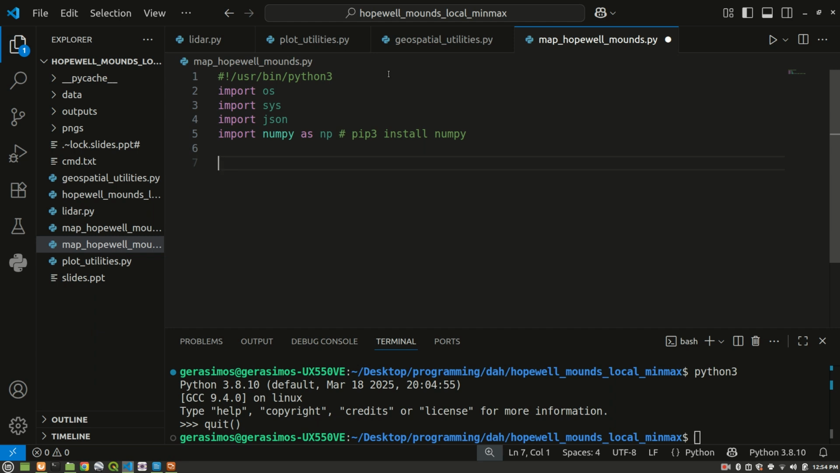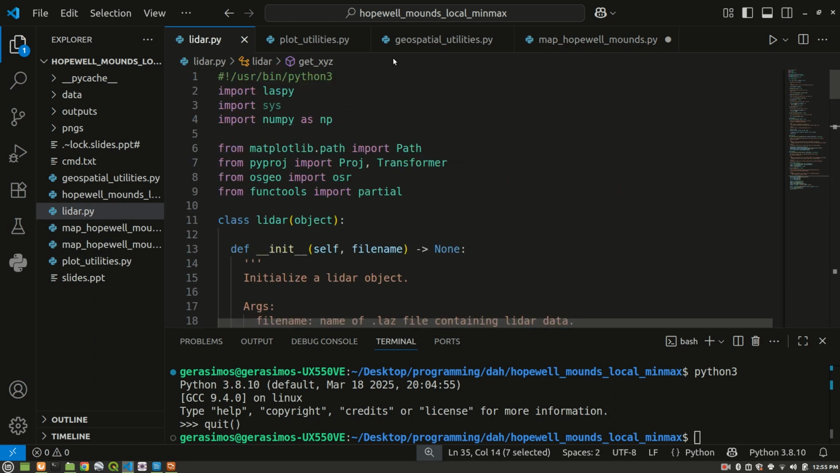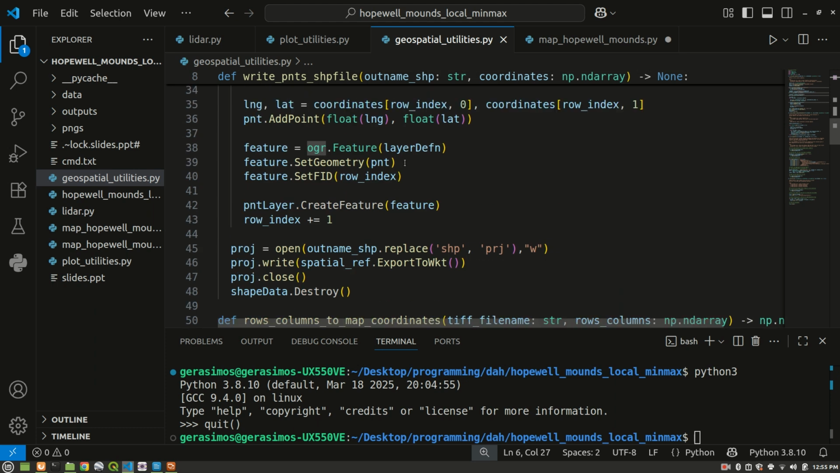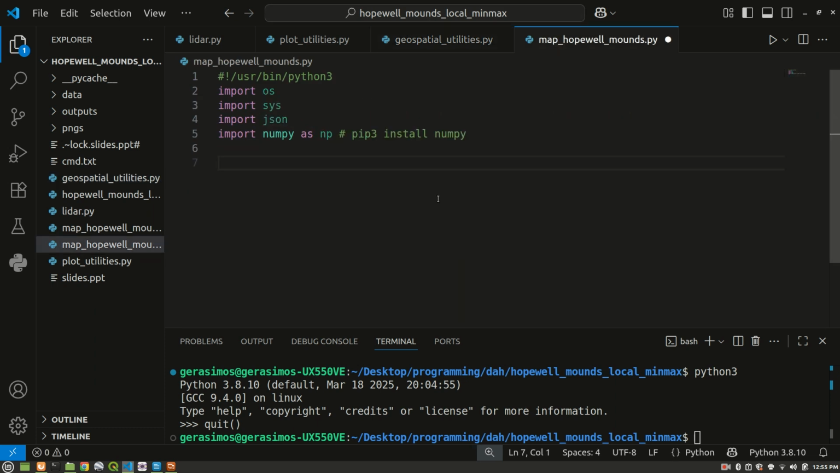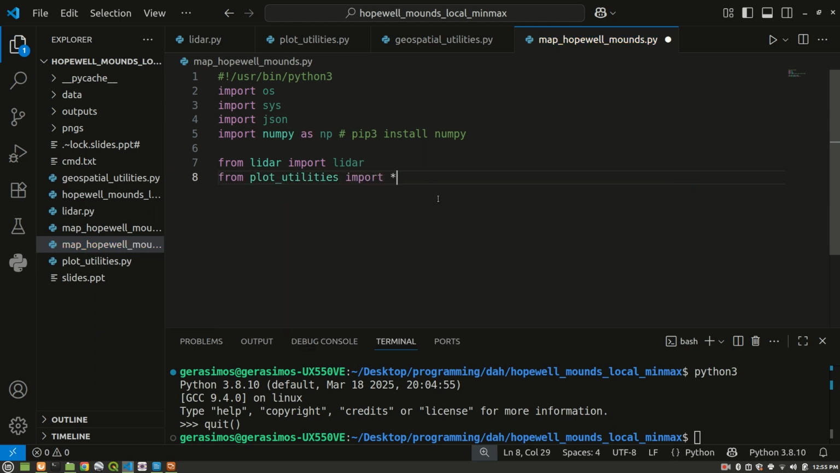Then we're going to import the functions from our three utility files: lidar.py, plot utilities, and geospatial utilities. Well, LiDAR actually is a class, as I explained earlier, but these other two files have no classes, it's just functions. So let's import everything we need from those. From lidar, we import LiDAR, the LiDAR class. From plot utilities, import star, we're going to import all the functions, and the same goes for geospatial utilities. We'll import everything.